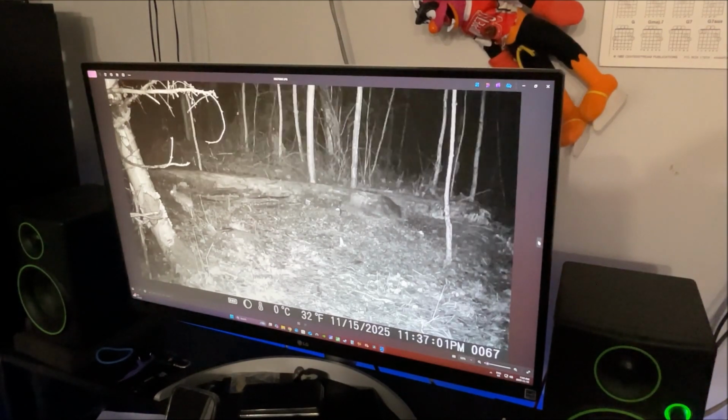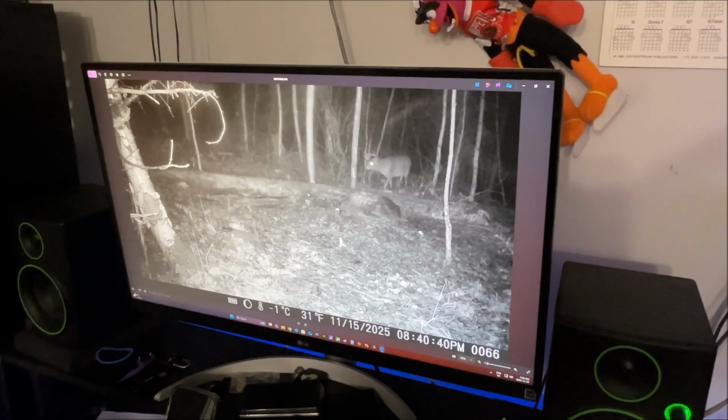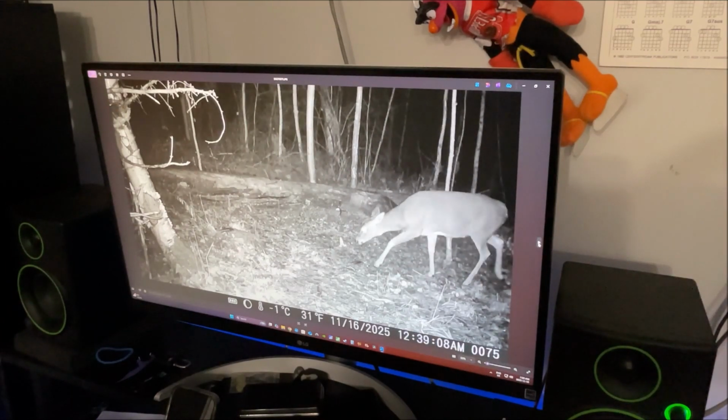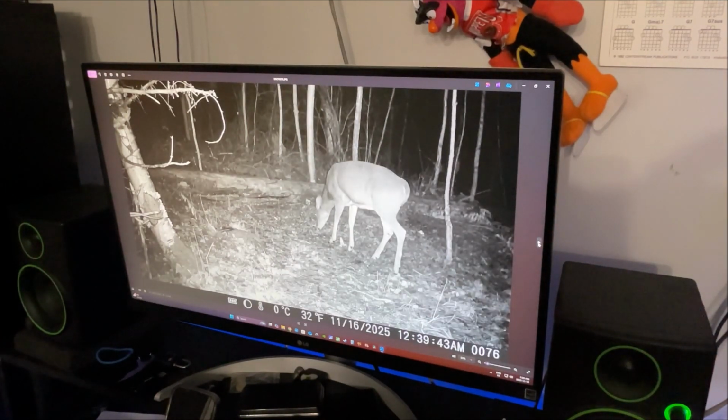In comes the buck again. And how come, I guess he didn't stay. He must have just went right past. 8:40, yeah, he went right past. He didn't even stay around. Mr. Bunny Rabbit. In comes the doe at 12:30 a.m. There's still some food there.